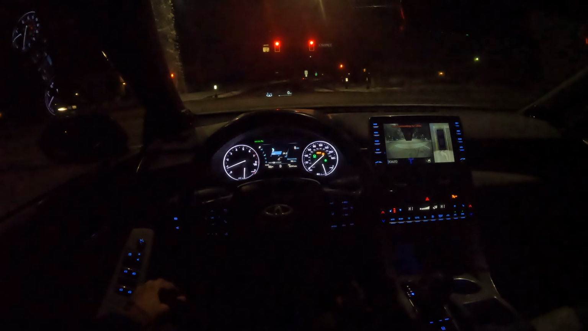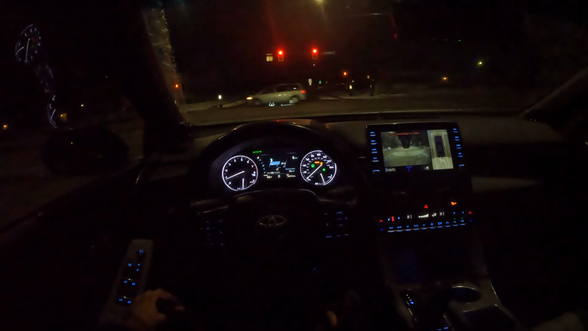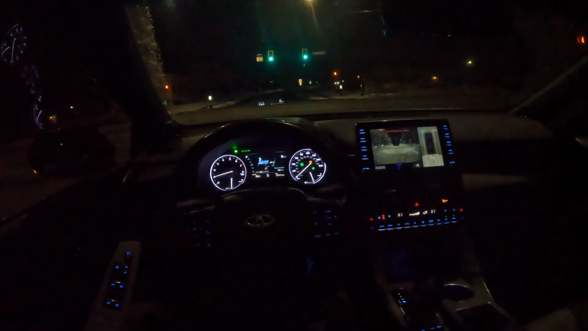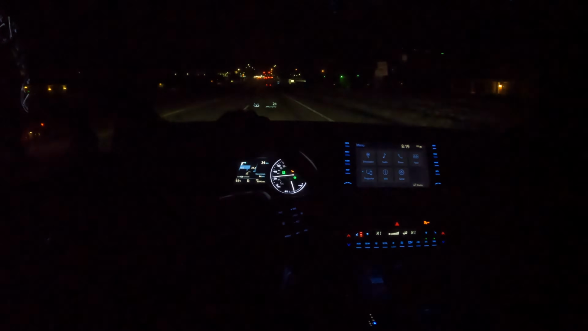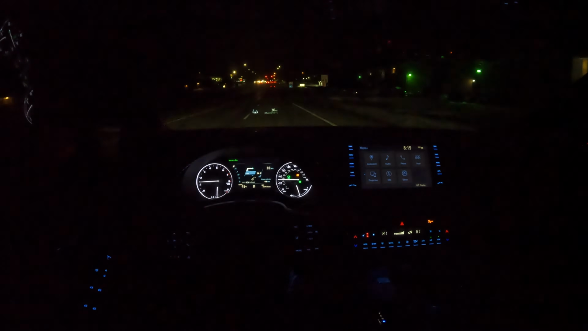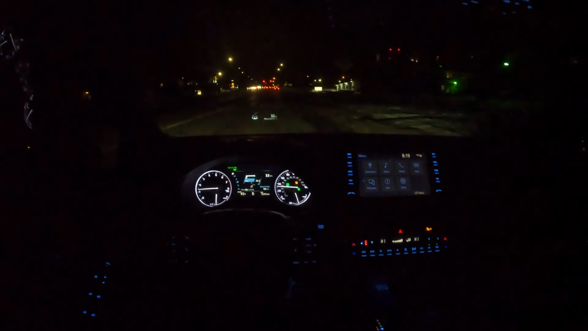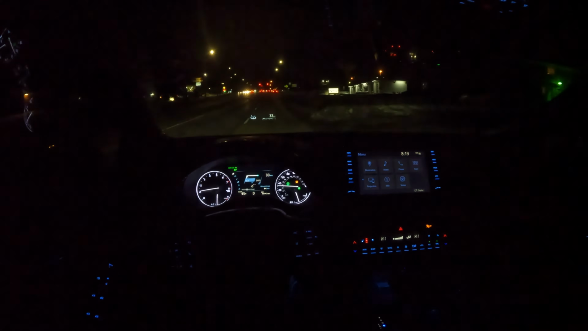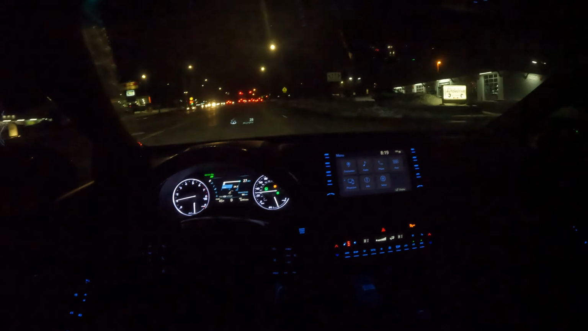Alrighty guys, tonight I'm going to be driving my 2019 Toyota Avalon Limited with the V6, and I actually just bought a clip for my GoPro, so I have it clipped on my hat right now, and this is my first time actually using my GoPro with a hat clip.